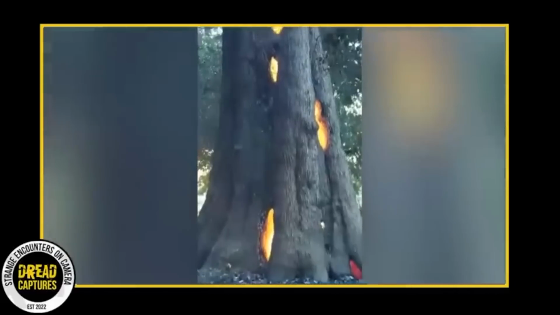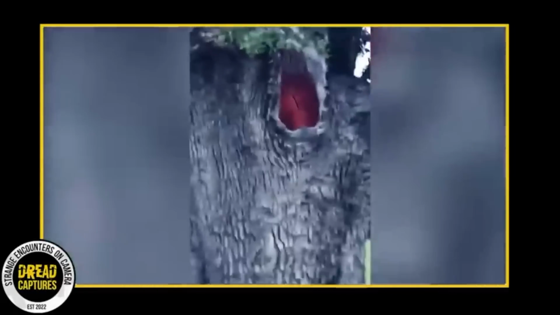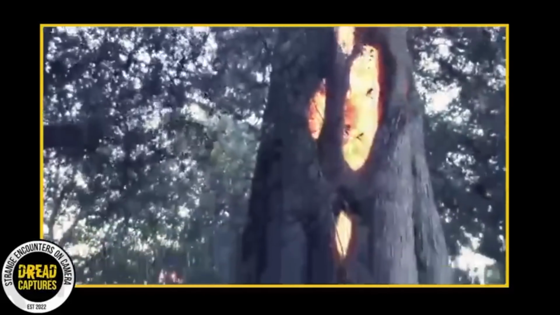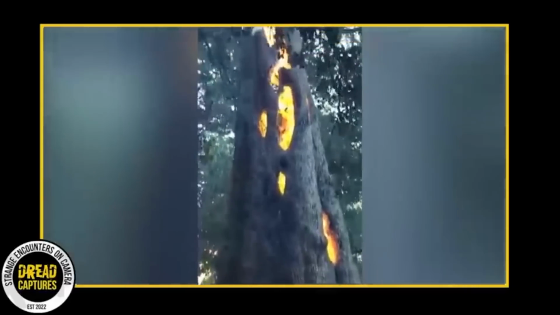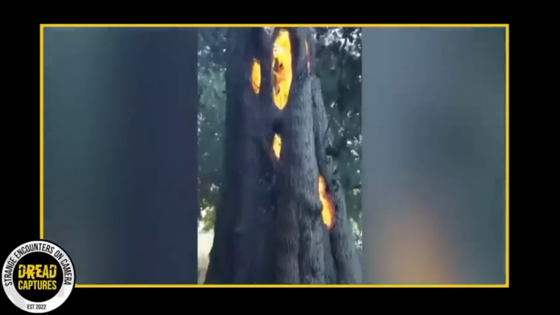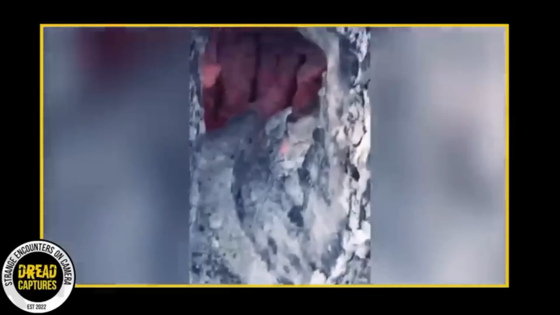Another video from California shows the moment a man found an unusual tree on the edge of his farm. At first glance, this looks more like a portal than a tree. But upon closer examination, it was discovered that the tree was burning from the inside out. This tree had caught fire during the wildfire, and even though it had been contained for several days, the tree continued to burn. The man observed that the tree was smoking and had small holes on the inside where the flames were visible. However, the outer layer of the tree appeared to be relatively undamaged.